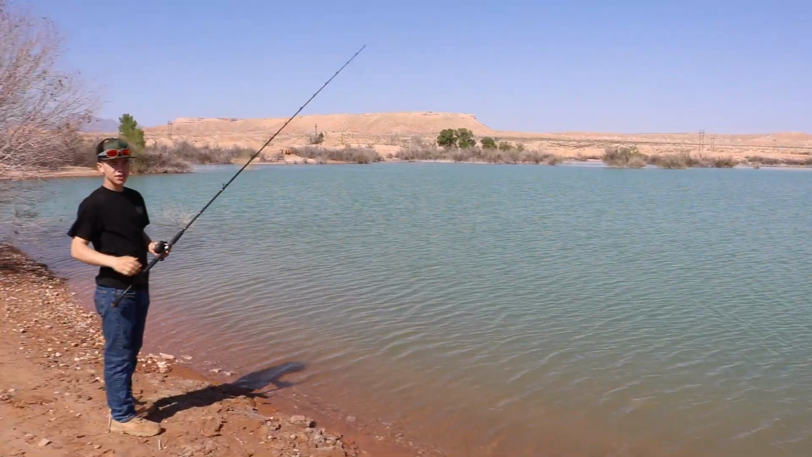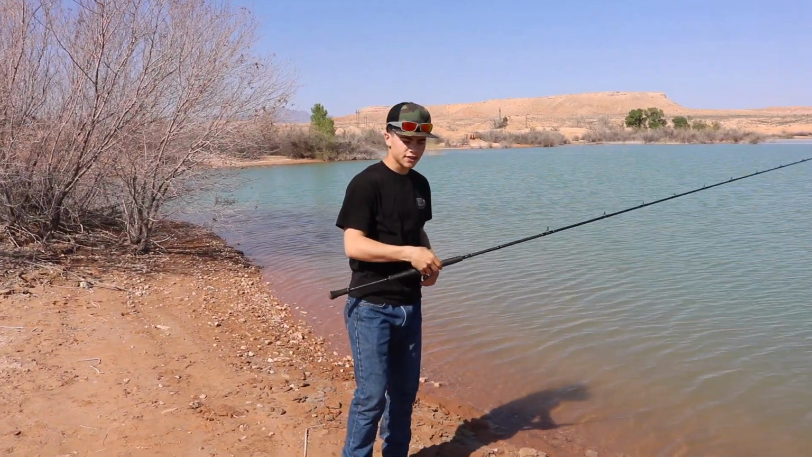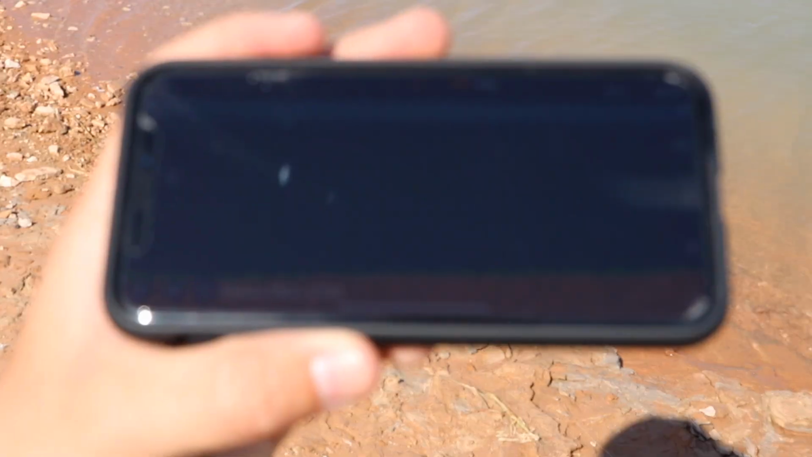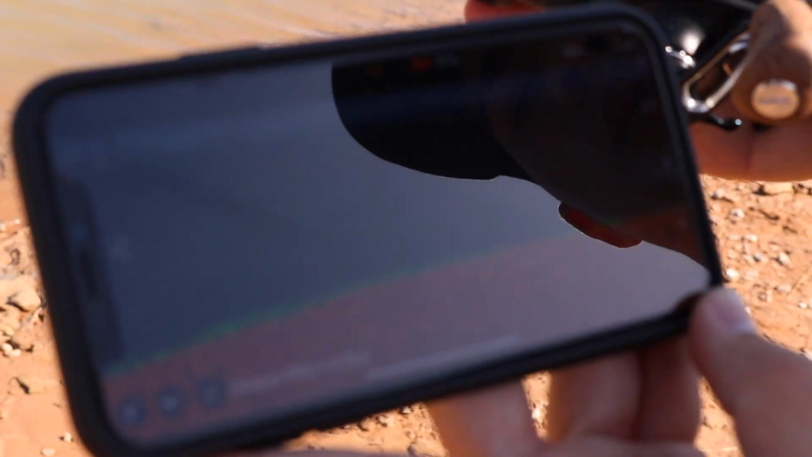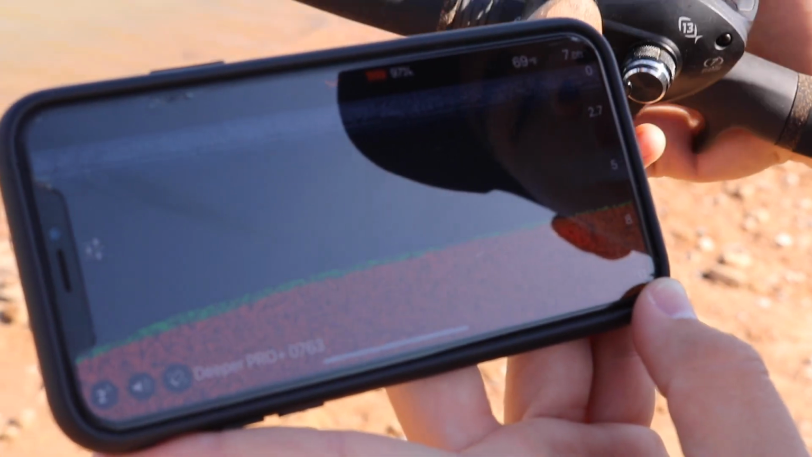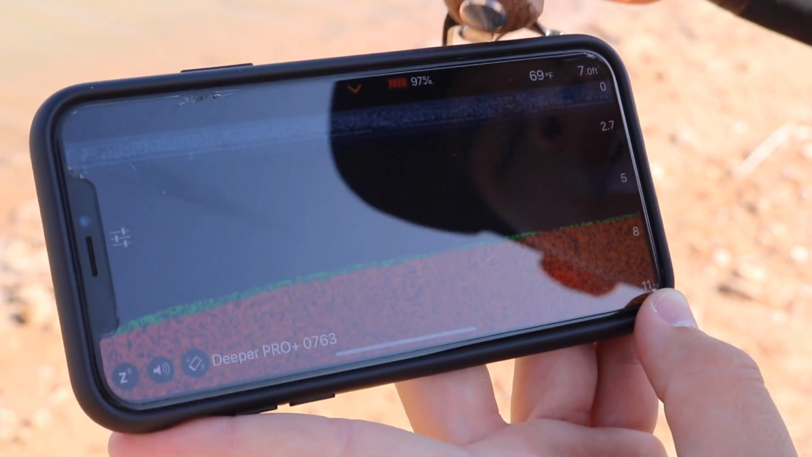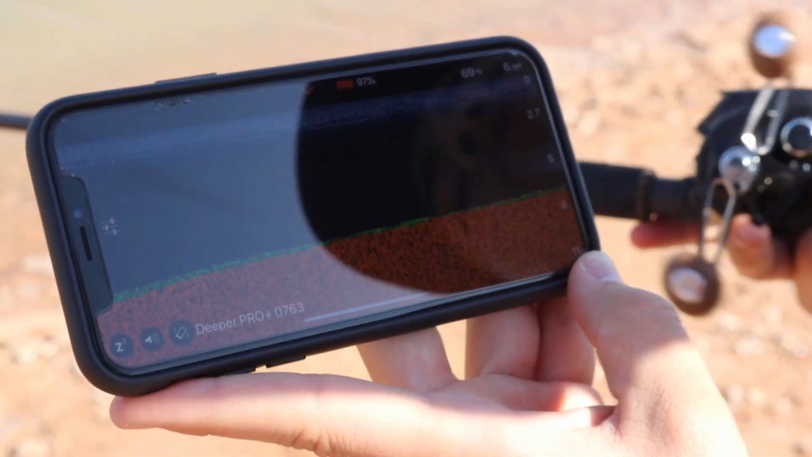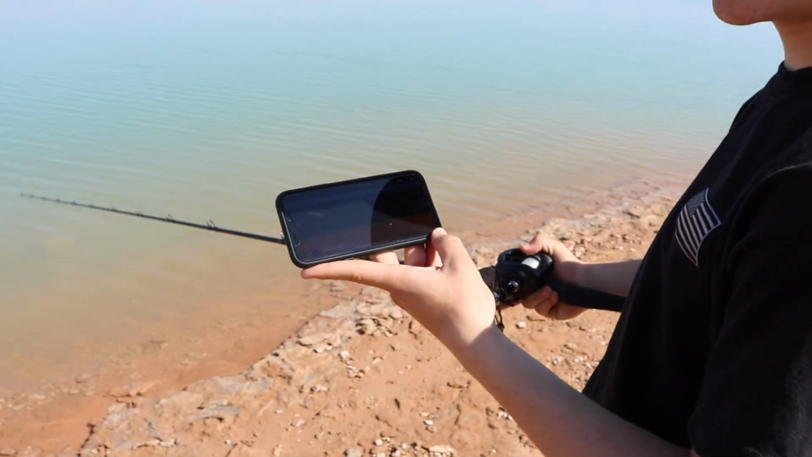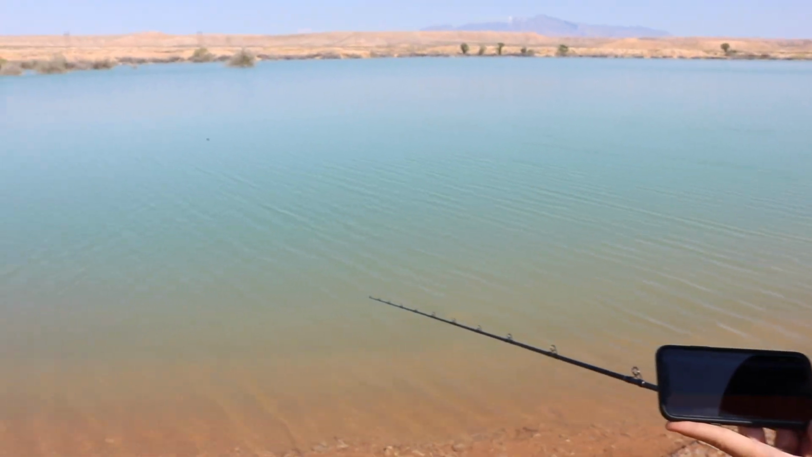Now the water is what's going to turn on your Deeper fish finder. Once it's in the water, you can pull out your phone and start looking at what it's mapping. This is the screen right here. I'm not sure how well you guys can see it because it's super bright out here, but it's telling me the depth, the water temperature, and what it looks like on the bottom. I'm slowly reeling this thing in, and my whole goal is to find structure, drop-offs, anything that these bass can relate to. Right now I'm not seeing any of it.